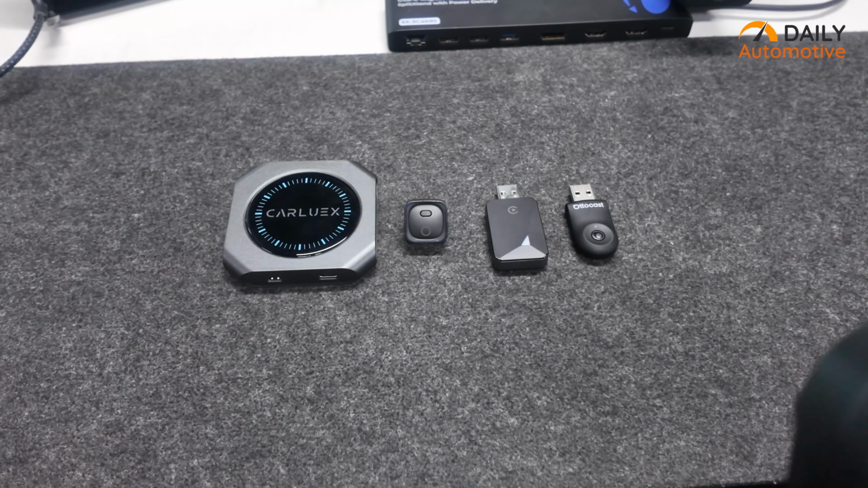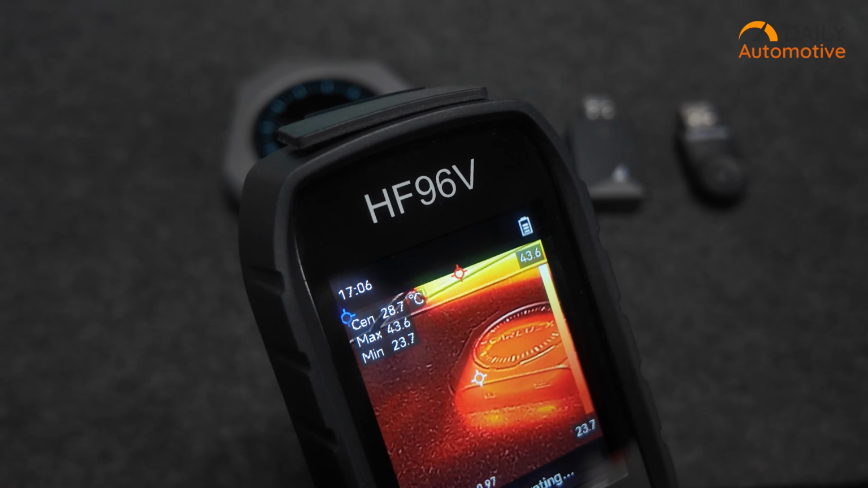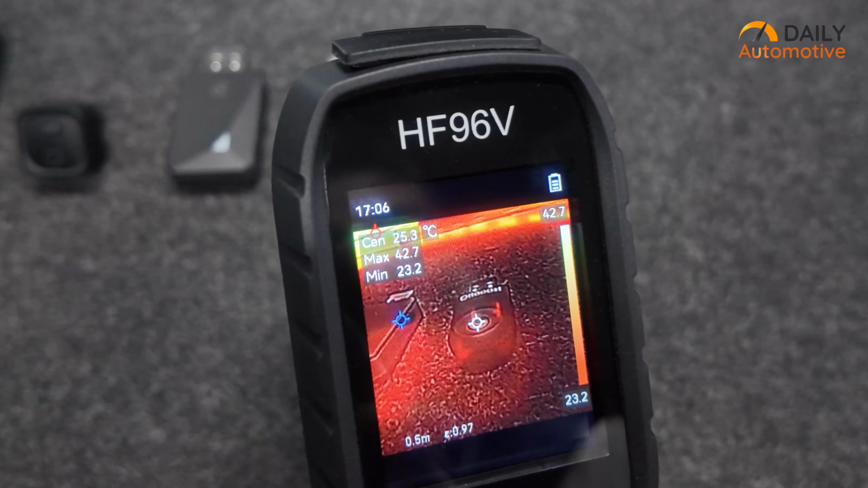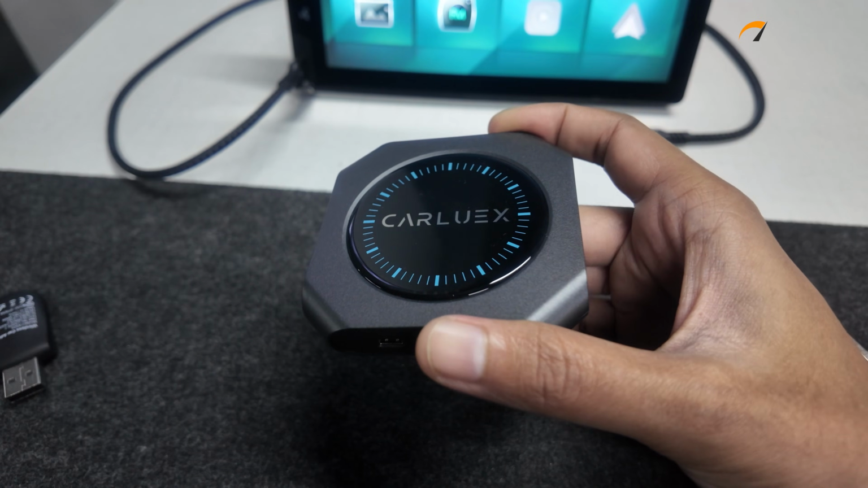At the 10-minute mark, we can see all of them almost came down to room temperature. The Carluex is a bit higher at more than 28 degrees, Ottocast Cube, and the non-branded one at around 25 to 26, while the Ottocast Mini at 26 degrees. So even though the heat dissipation of the Carluex is better than anyone, it cools down slowly.